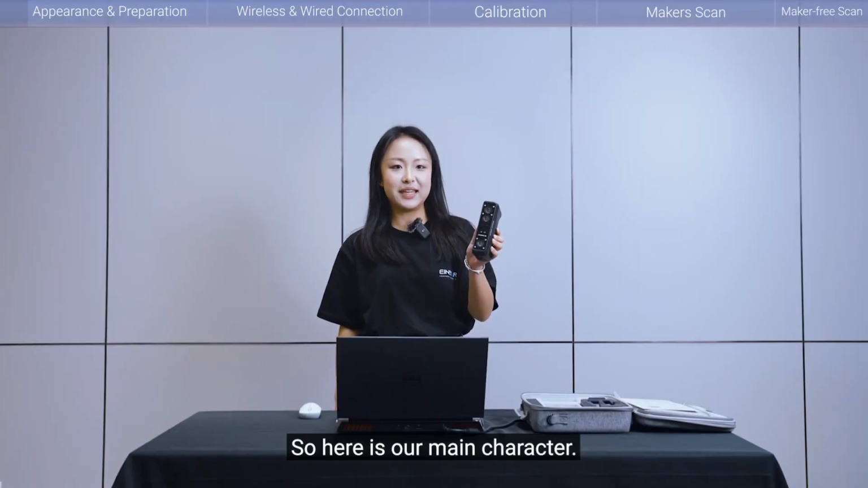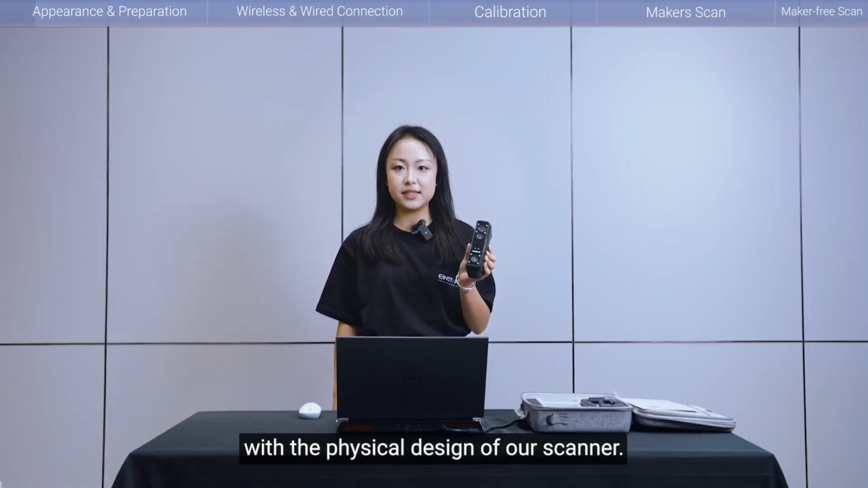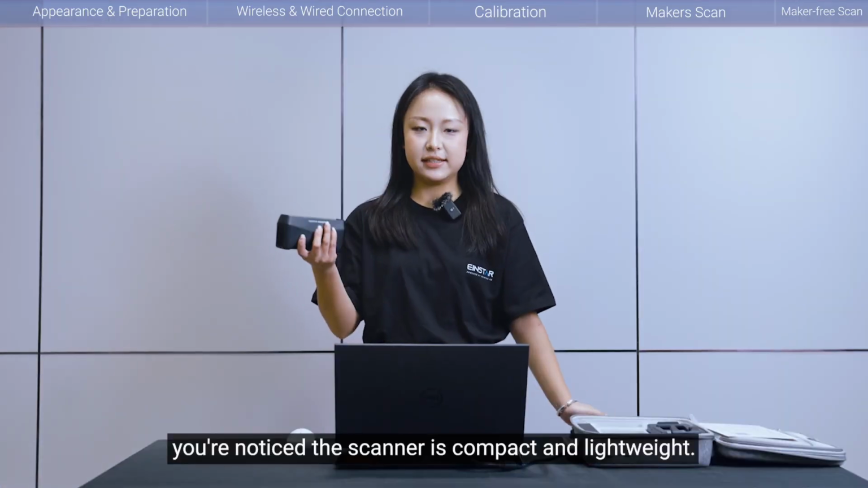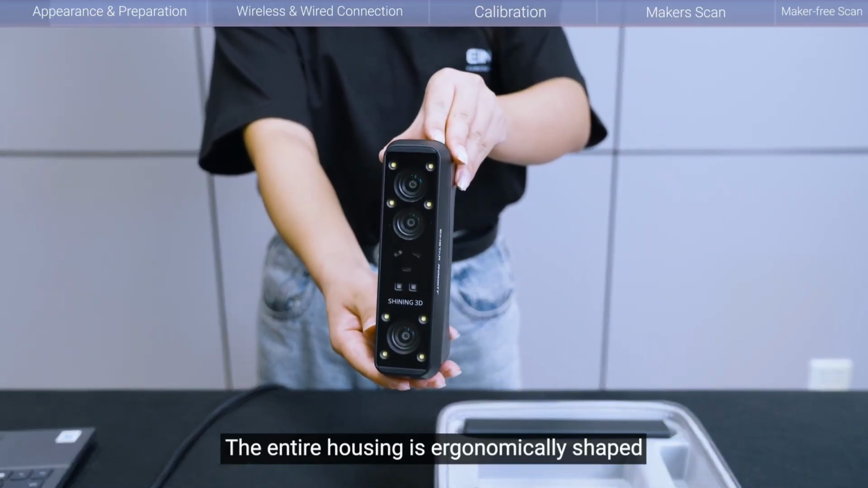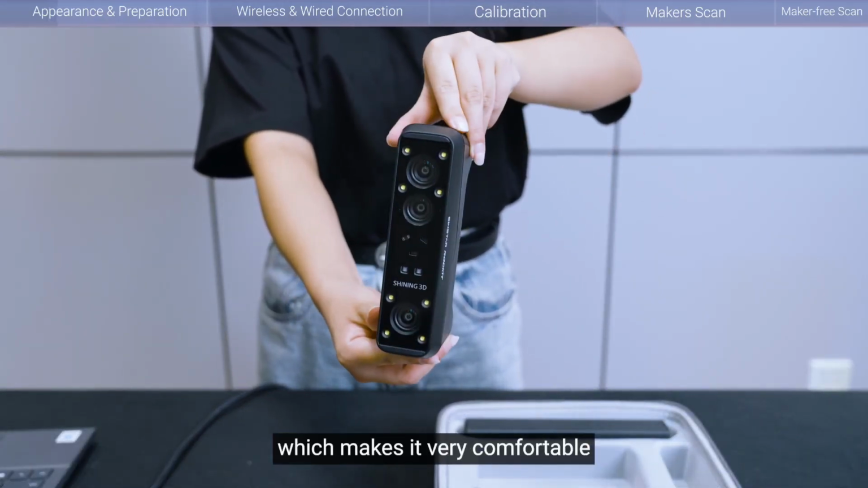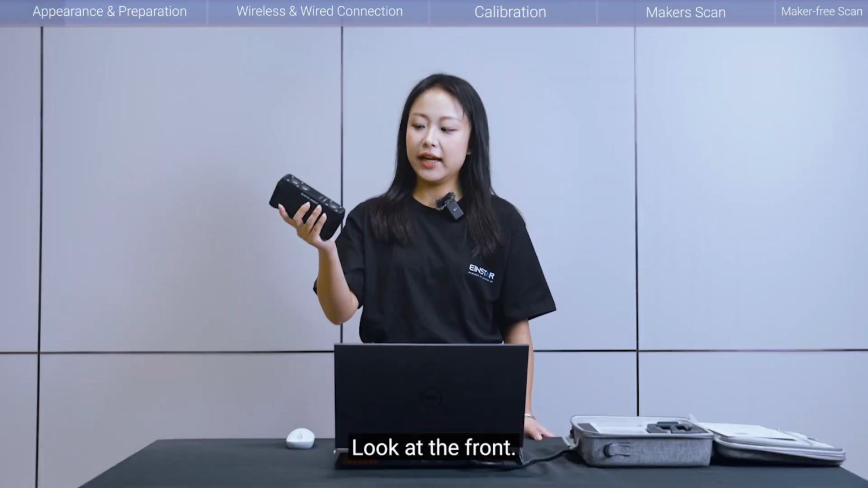So here is our main character. Now, let's get started by getting familiar with the physical design of the scanner. First things first, you'll notice the scanner is compact and lightweight. The entire housing is ergonomically shaped to fit naturally in your hand, which makes it very comfortable to hold and use over extended periods. Look at the front.